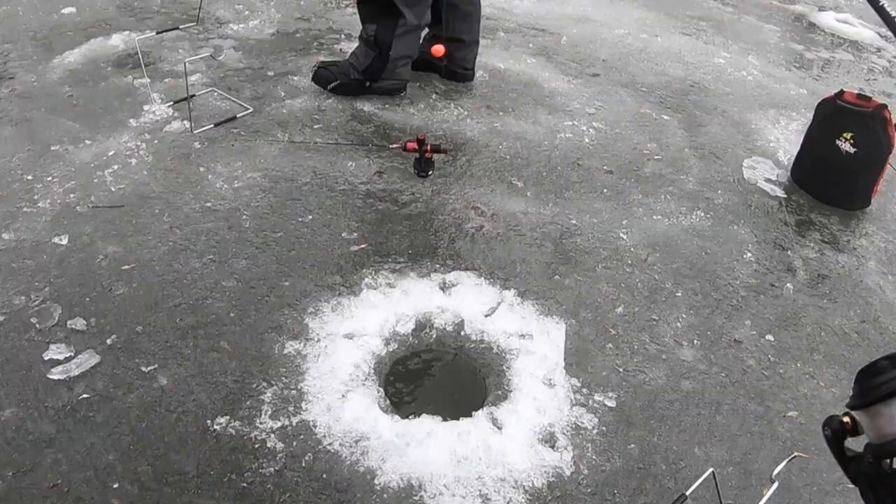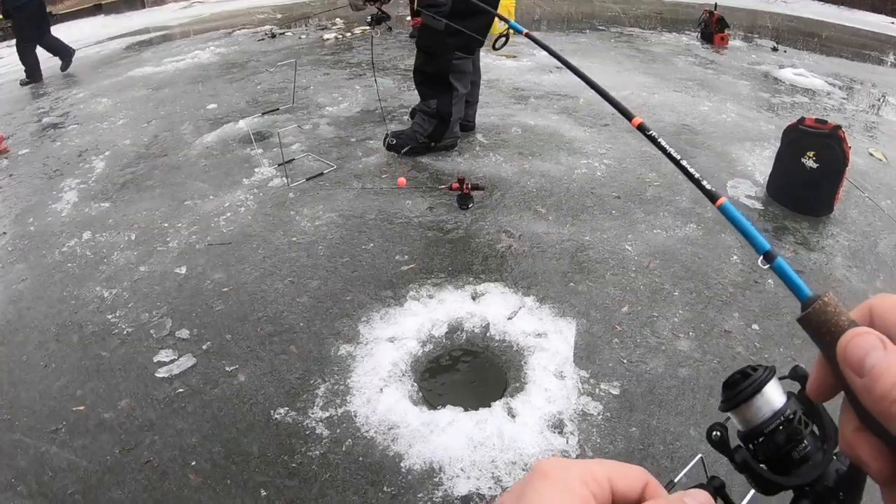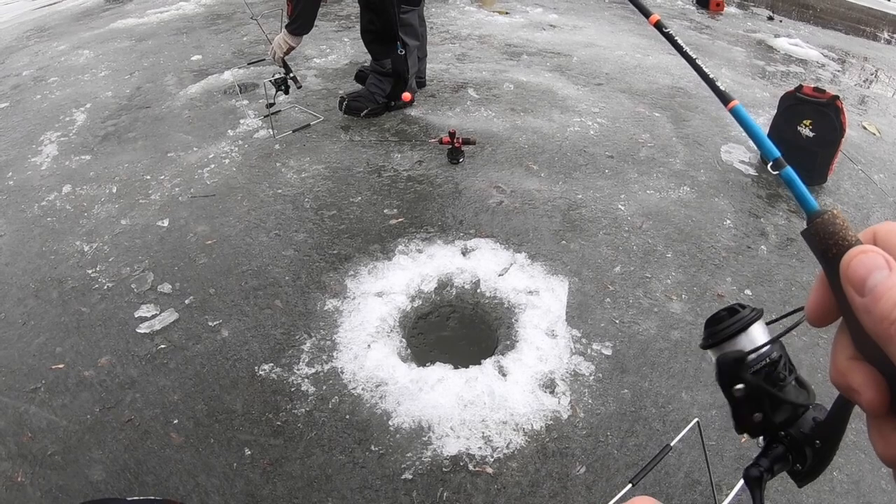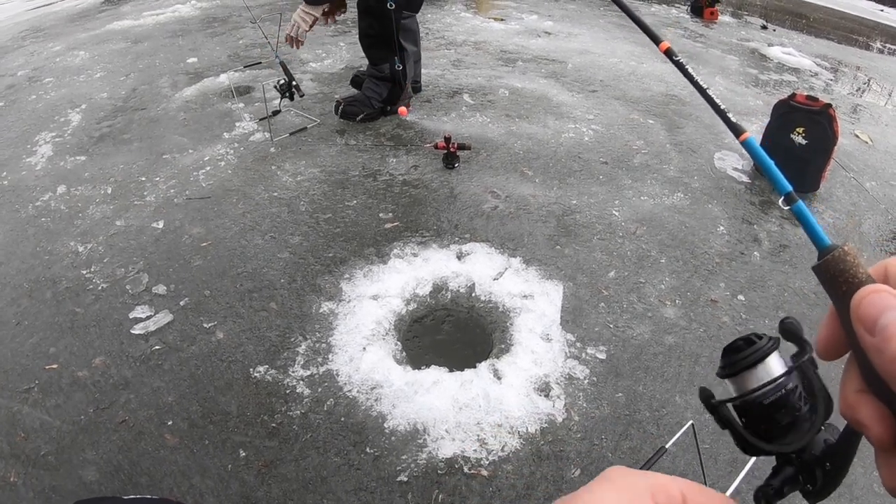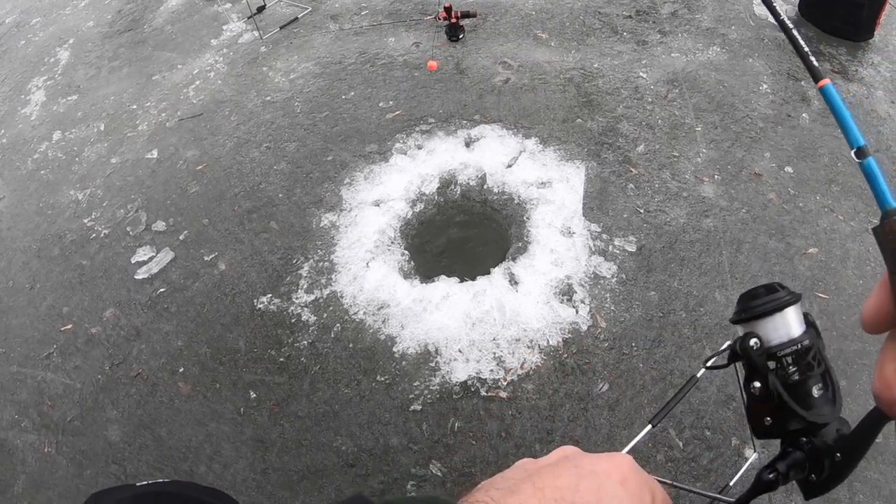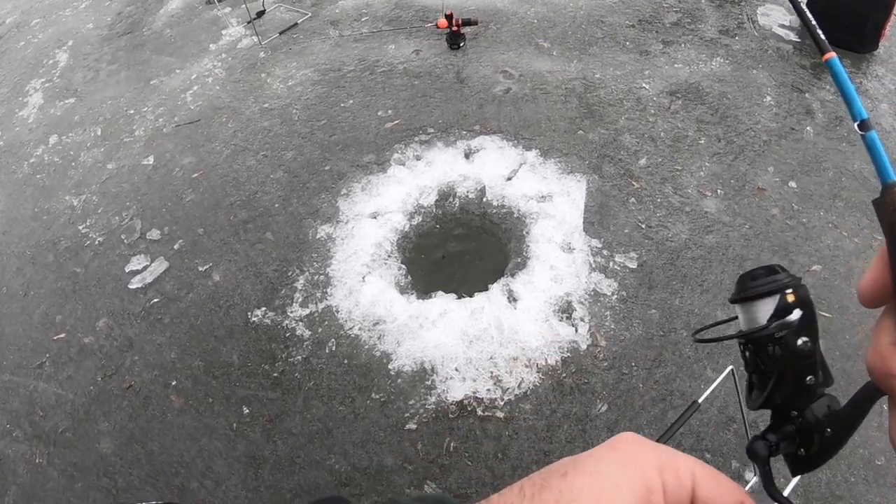Yep, it's definitely a smallie. Yep, just did the Vince thing. Just talked to you guys about this snare rod and I looked over and it got bumped again. We'll see what this one looks like. Took a couple of good runs there.